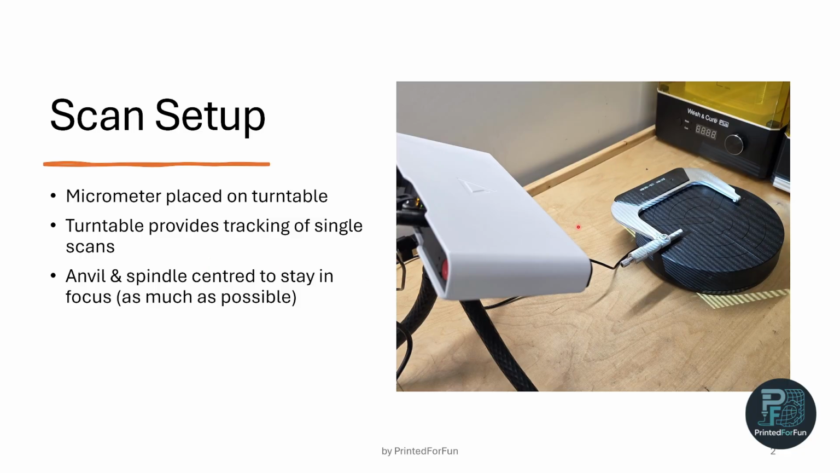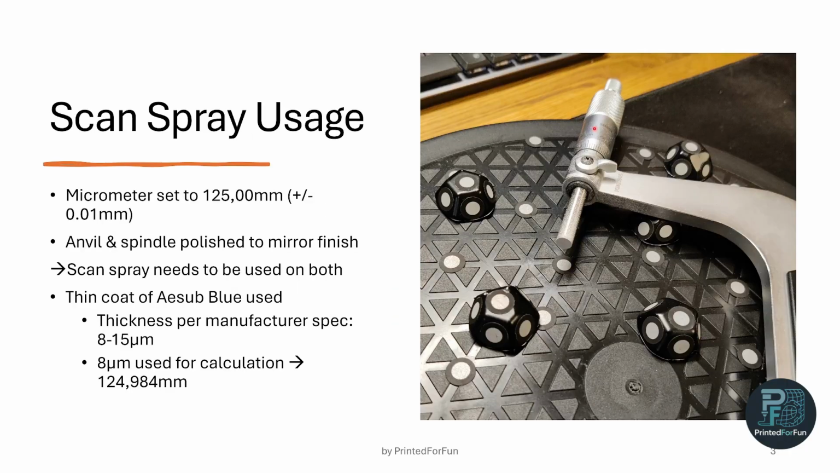I placed the micrometer at this awkward position near the edge of the turntable, so the anvil and spindle, so this and this part, are centered in the middle of the turntable as much as possible, since I want to keep them in focus of the scanner most of the time. I checked that the micrometer had a stable position on the turntable, and that it didn't wobble while rotating, since this would have thrown off the results. Now, let's look at the micrometer a bit more.